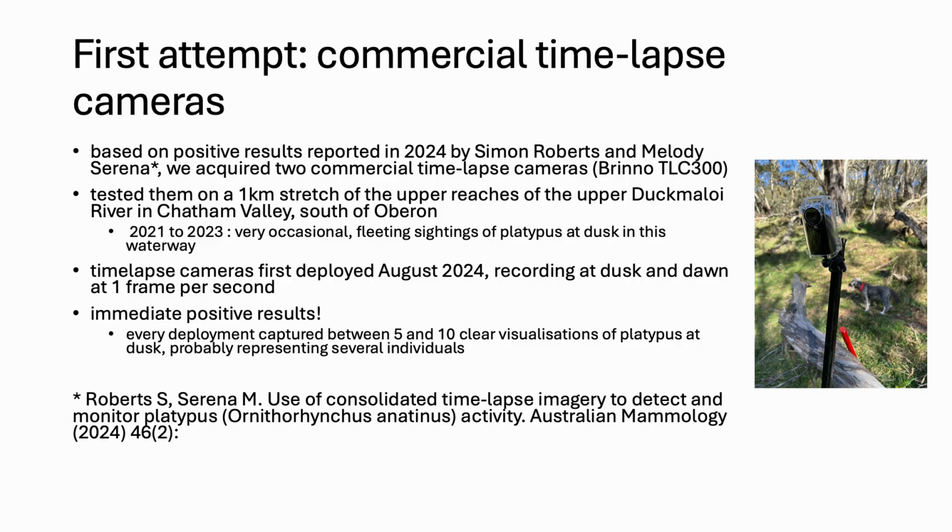And this particular stretch of river had been observed by us for several years, with a very occasional fleeting sightings of a platypus at dusk, just 1 or 2 times over several years. But we deployed the time-lapse cameras in August 2024, recording at dusk and dawn at 1 frame per second, and we got immediate positive results. In fact, every deployment captured between 5 and 10 clear visualizations of platypus at dusk, which probably represented several individuals in that 1 kilometre stretch of the river.